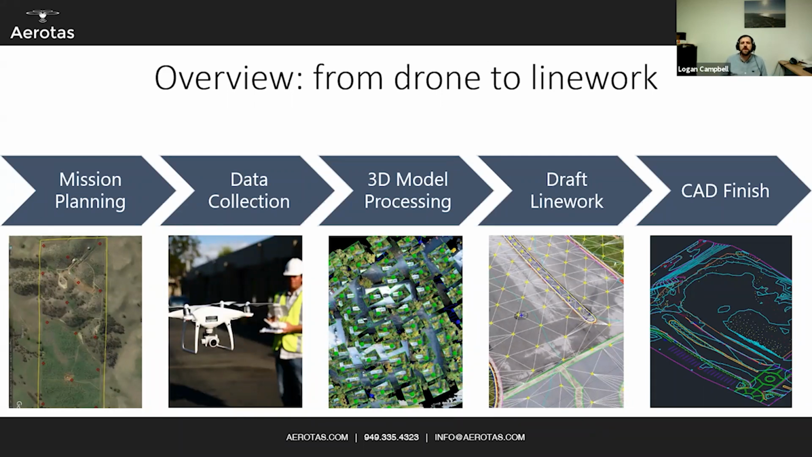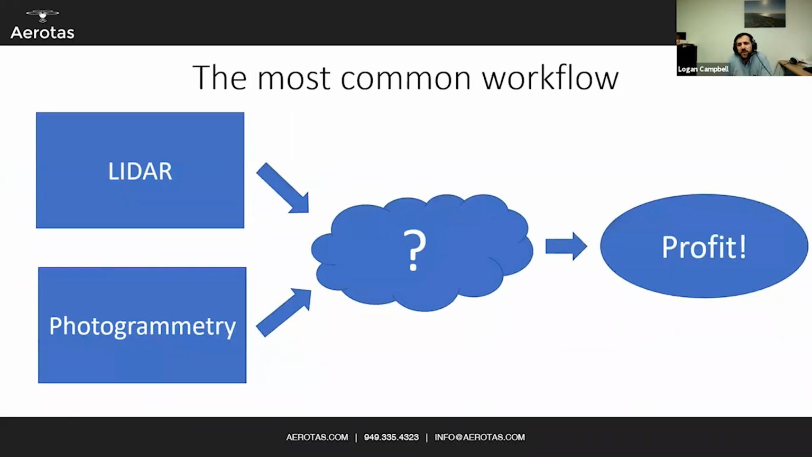But for the few people that have been using LiDAR beforehand, when we see and talk to clients that are already processing LiDAR, this is what we see as the most common LiDAR workflow. They say, we're going to fly some LiDAR, and we'll fly it with photogrammetry too, and somehow we're going to actually profit out of it. But the problem is, when this is a big giant question mark, getting to this last part is pretty hard. And if we're being honest, very, very few people have actually made good profit from UAV-based LiDAR. Not nobody, but few people have, because it's a really complicated workflow and really expensive hardware.